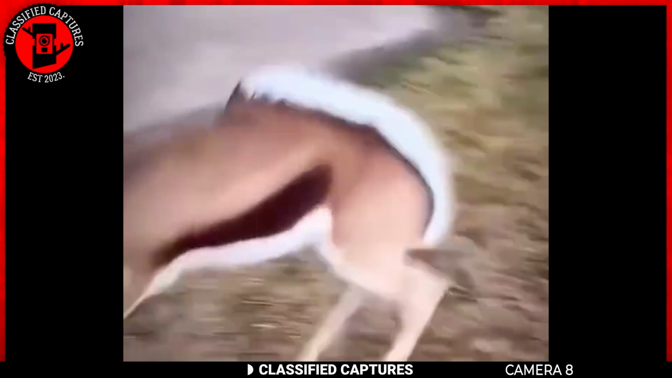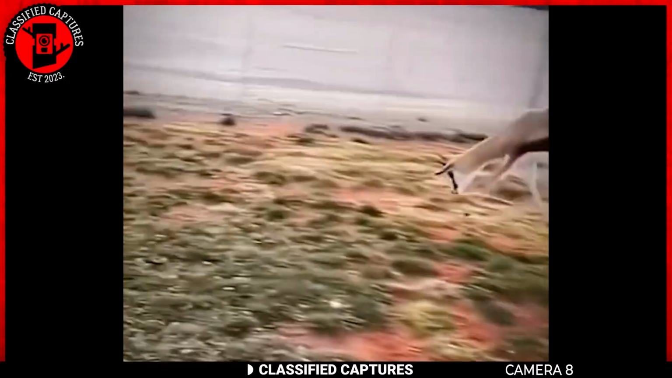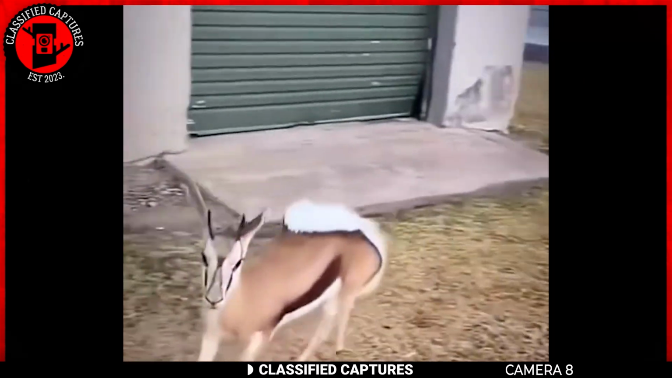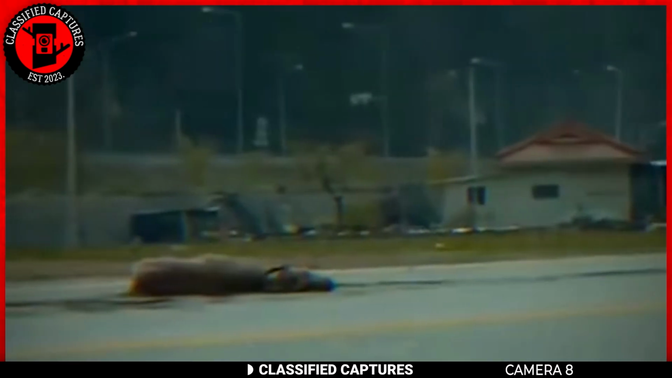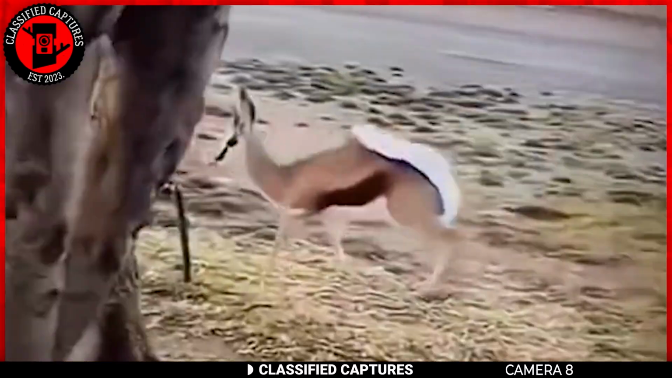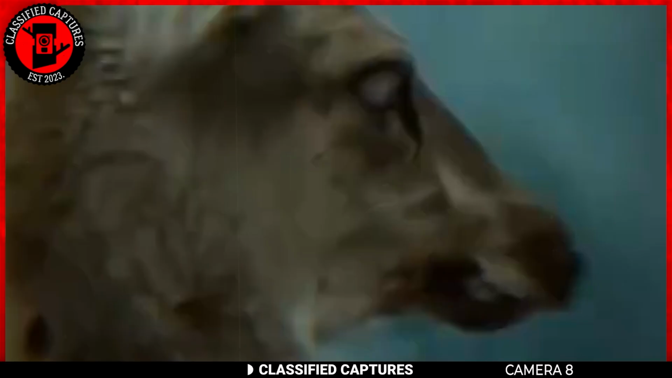This next one is a compilation of deer exhibiting strange behaviors. They even, dare I say, look possessed. You can see the animals rolling on the ground, some moving in circles and some aimlessly running about. As much as some would like to classify this as paranormal, it's not.